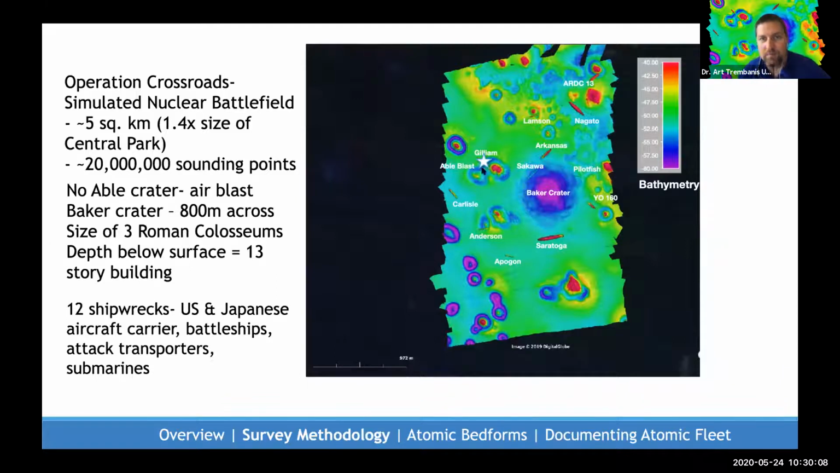This is where the Able blast ended up occurring. It was actually off target. It was meant to have detonated over the USS Nevada, which I have a 3D model of right here, which interestingly enough was found just within the last couple of weeks off of the coast of Oahu, Hawaii. It was meant to have detonated over this battleship, but the bomb drifted about a quarter mile from its site and instead blew up about 500 feet over the attack transport USS Gilliam.